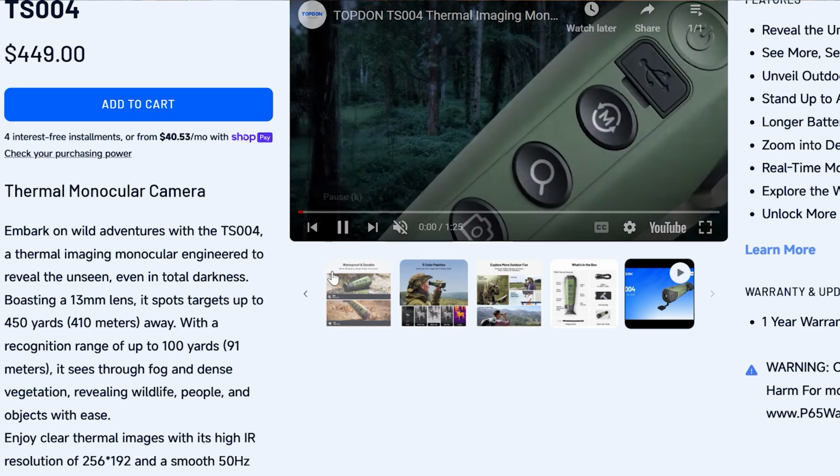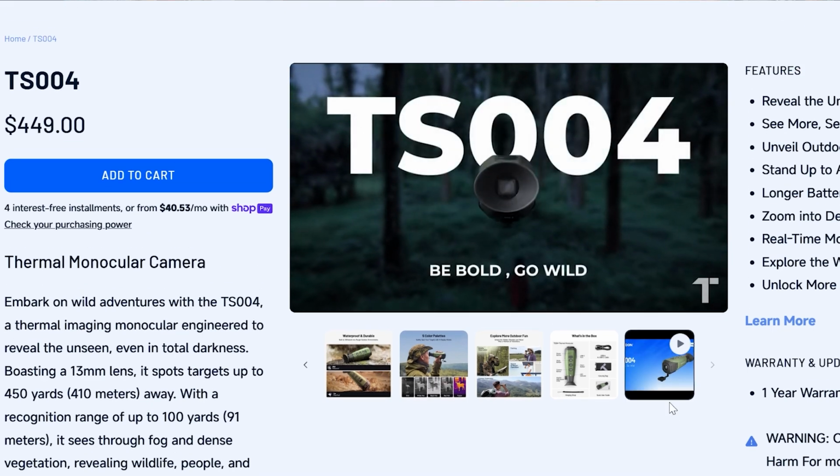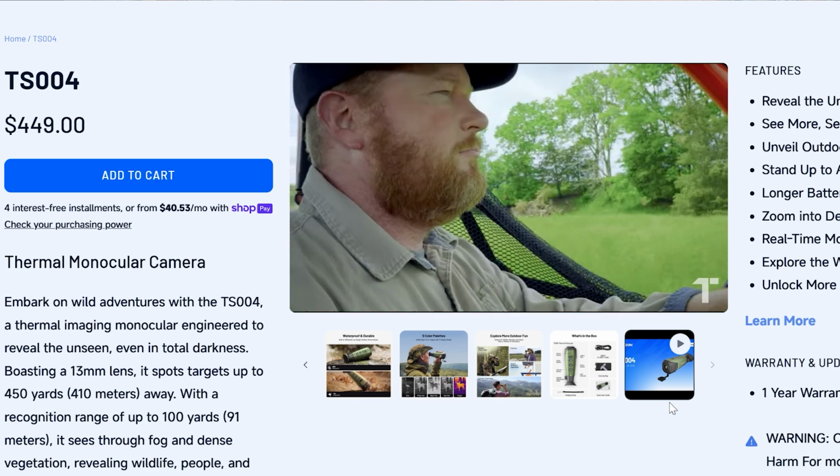For a person, it's saying 450 yards, it'll pick up a person, and at 100 yards, you can recognize it as a person and who they are. So I 100% agree with that.